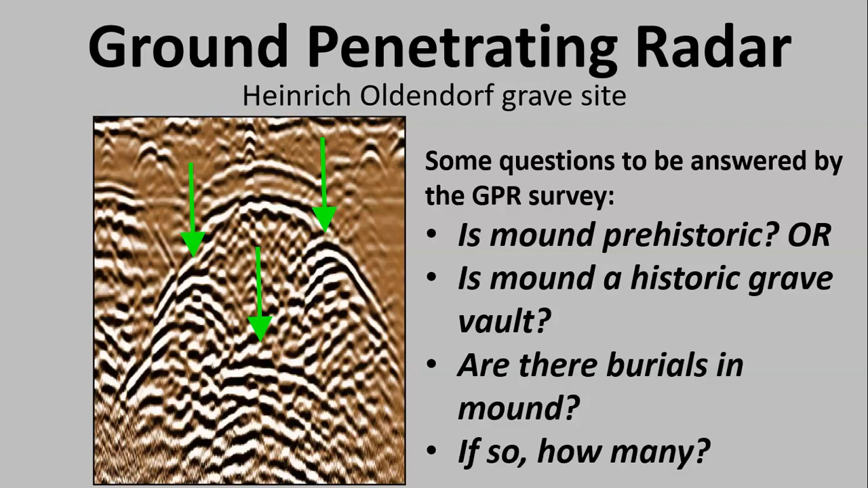So, some questions you might ask or some different explanations, which you've all heard: is this mound a prehistoric mound? And when I say prehistoric, I just mean before written records. Or is it, as the historians think, a historic grave vault? Are there burials in the mound? If so, how many? So you have some general research questions that you're kind of going for.